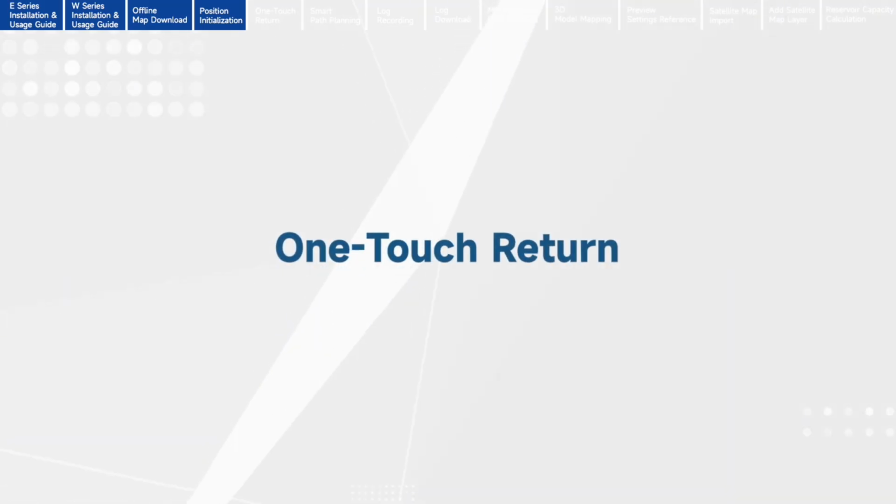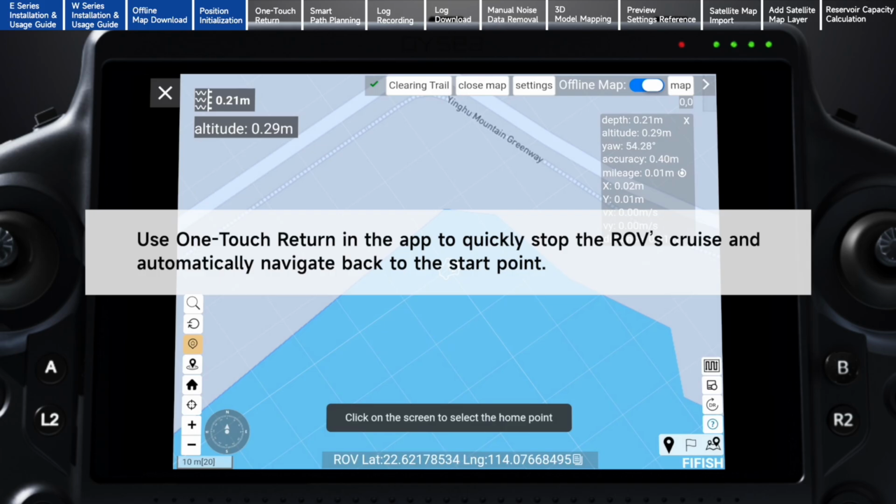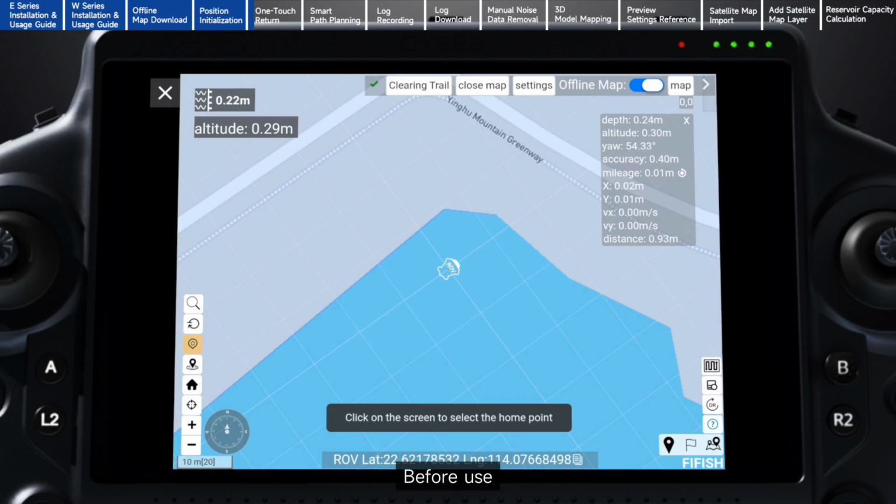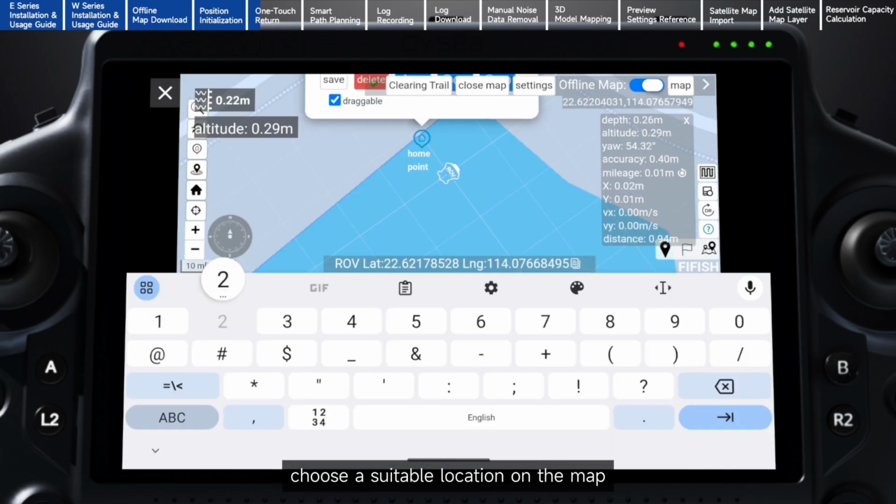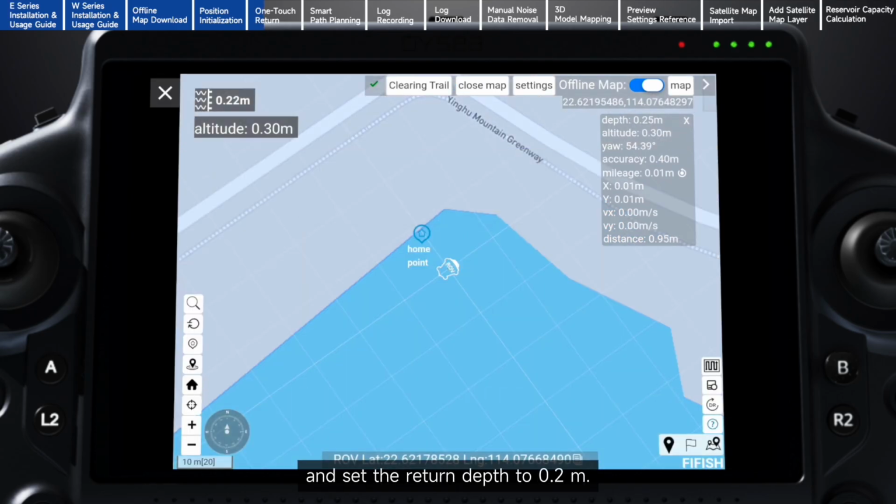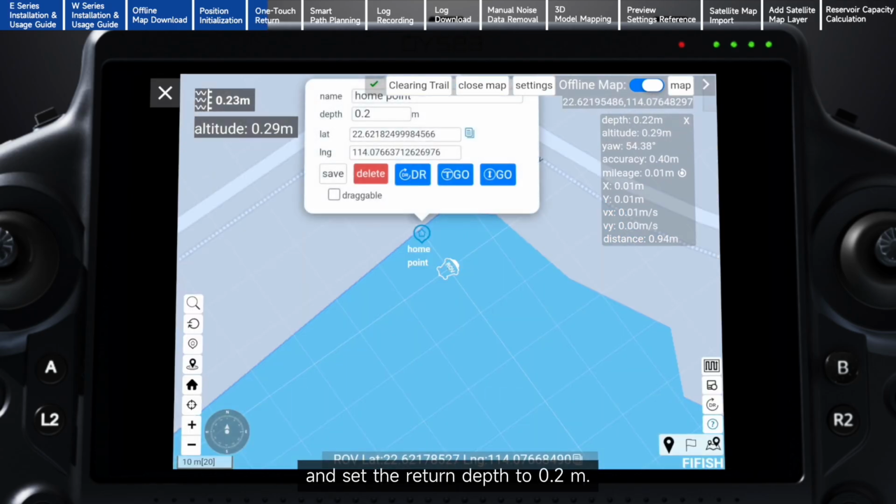One-touch return. Use one-touch return in the app to quickly stop the ROV's cruise and automatically navigate back to the start point. Before use, set the return point. Tap the return point icon, choose a suitable location on the map, and set the return depth to 0.2 meters.